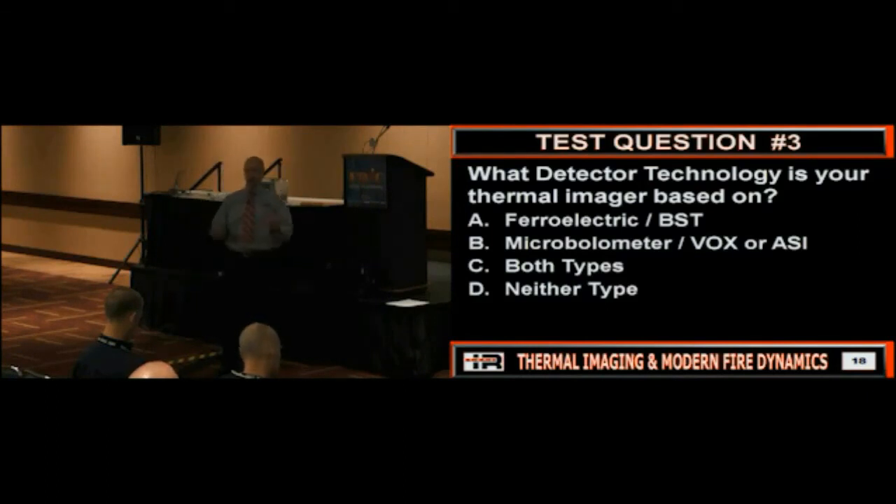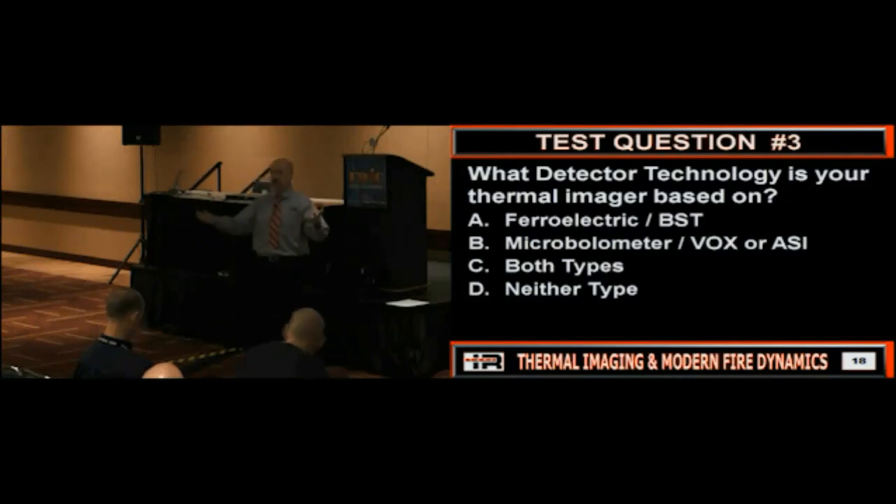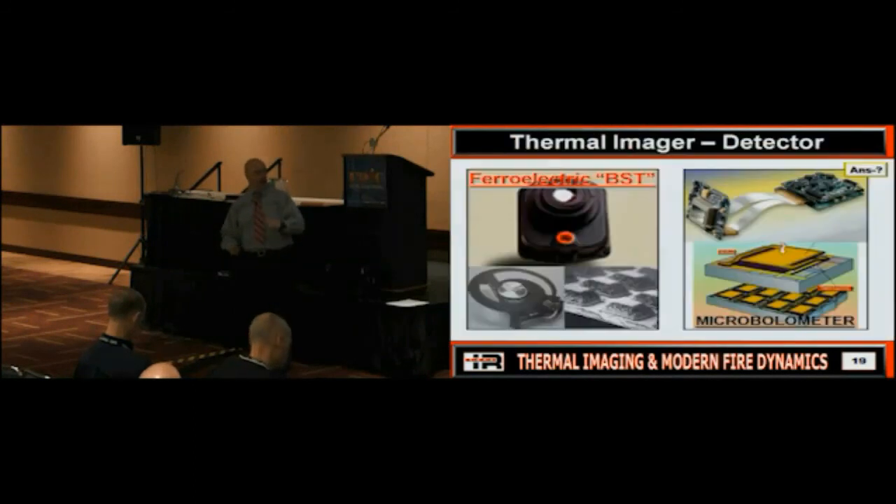How do you know what type of detector technology you have? Check your user's manual, exactly. Pull out your bid specs, pull out your user manual, check that. How many of you have a camera and have read the user manual? Okay, and I love that too, because here's the camera. Where's the user? We don't know. We got a camera, right? Exactly. Can you find most of that stuff online? Yes. So once again, get out there, dig it out, homework, look it up, right?